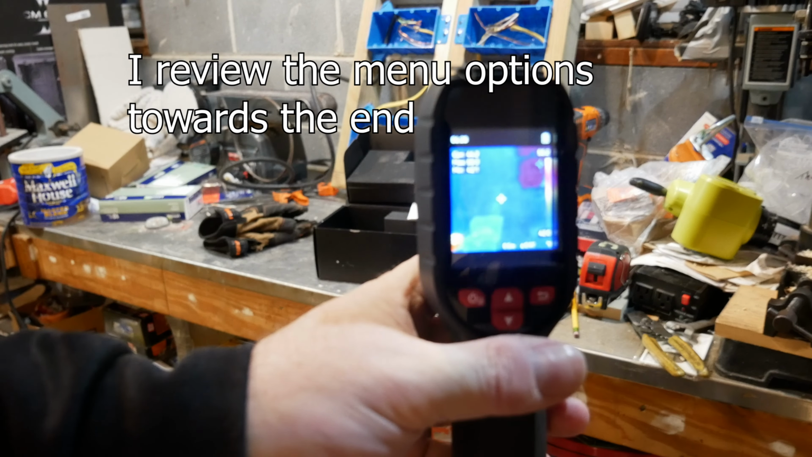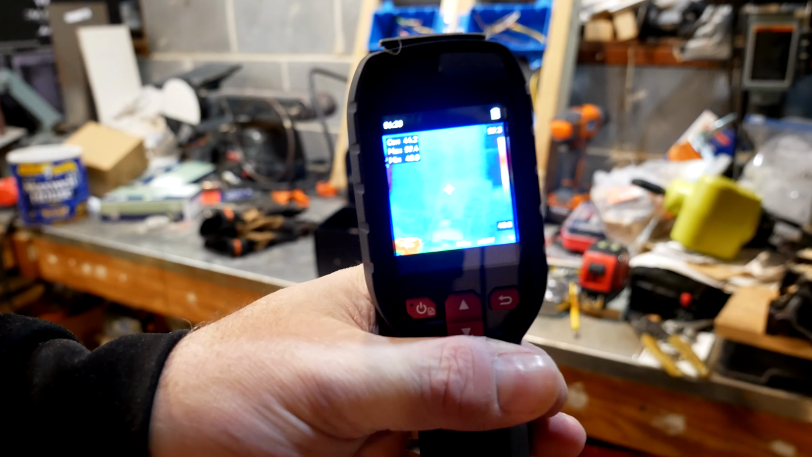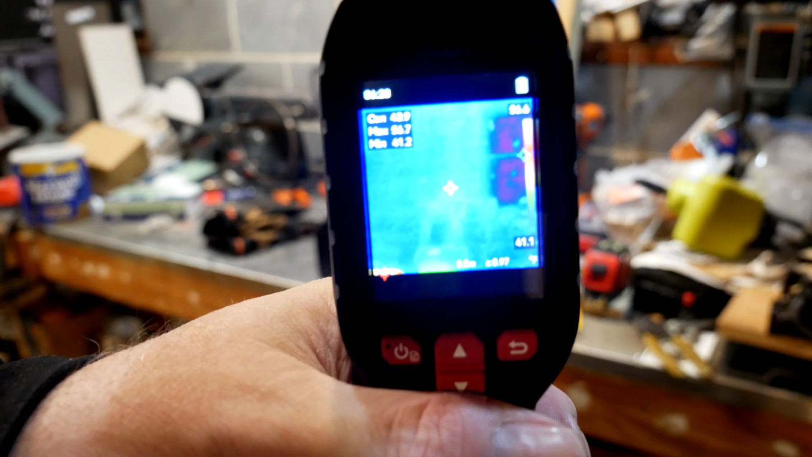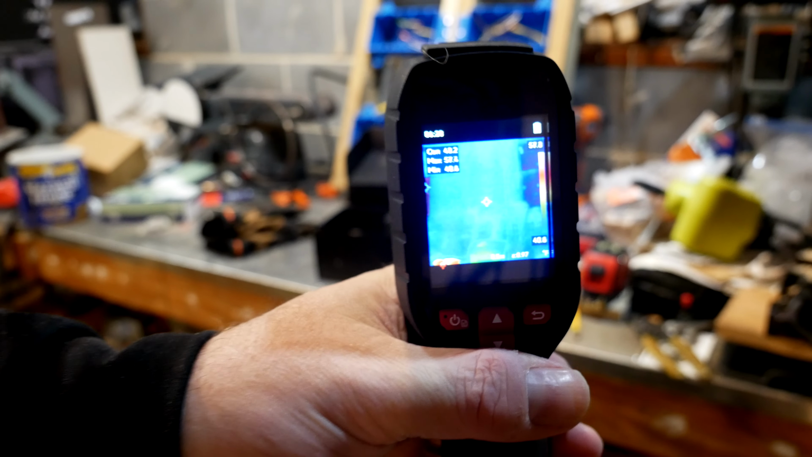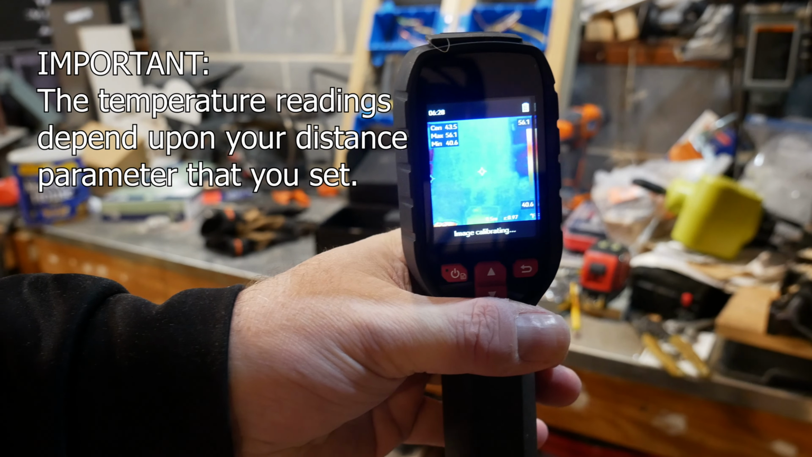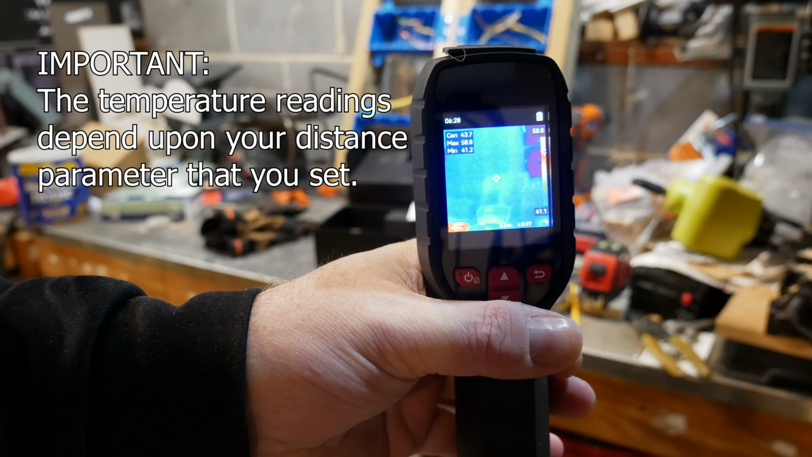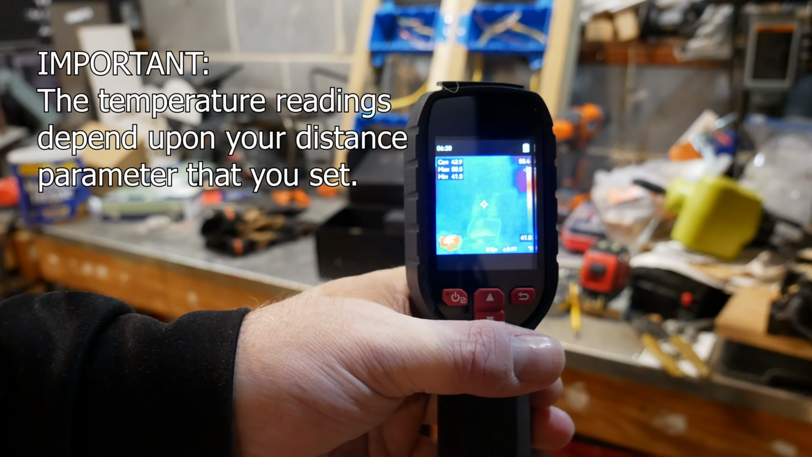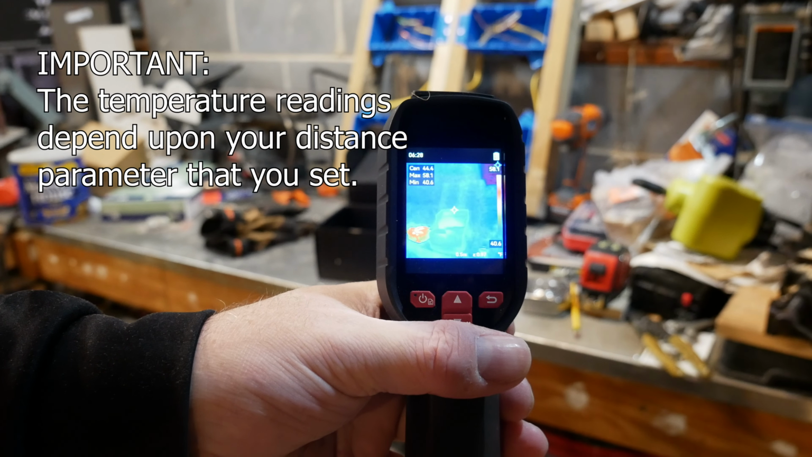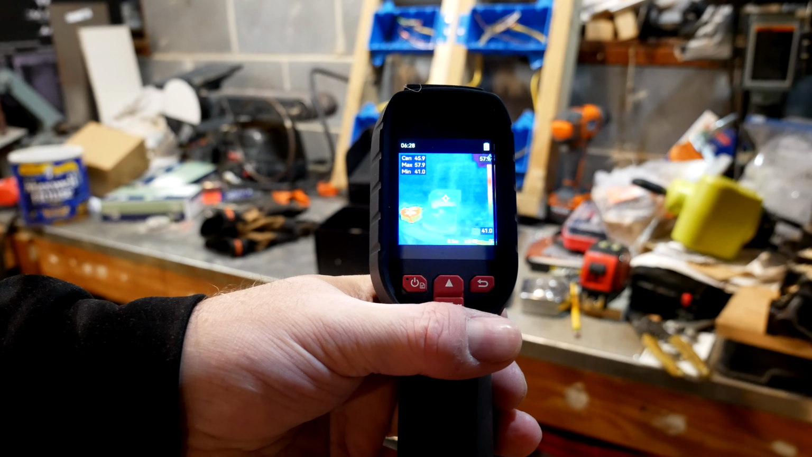So now you can see that's showing everything there. The numbers in the upper left are what's important. That shows you the min, max, and the center. So whatever the center temperature is, that's what that's reading. So you can see that's 46 degrees.